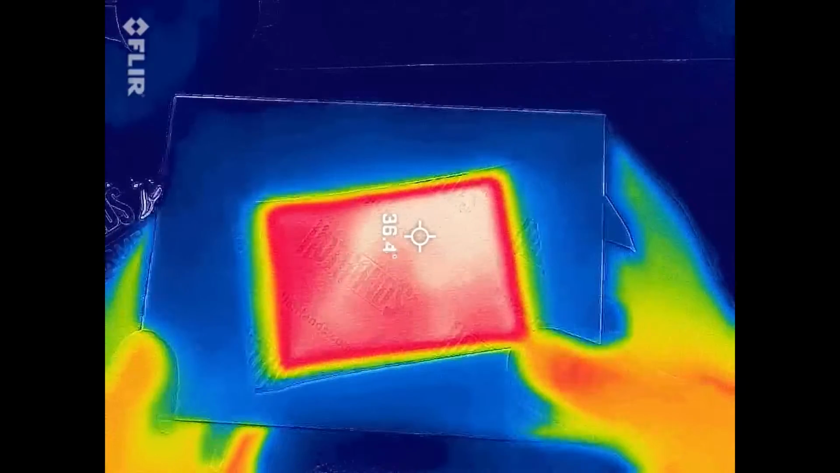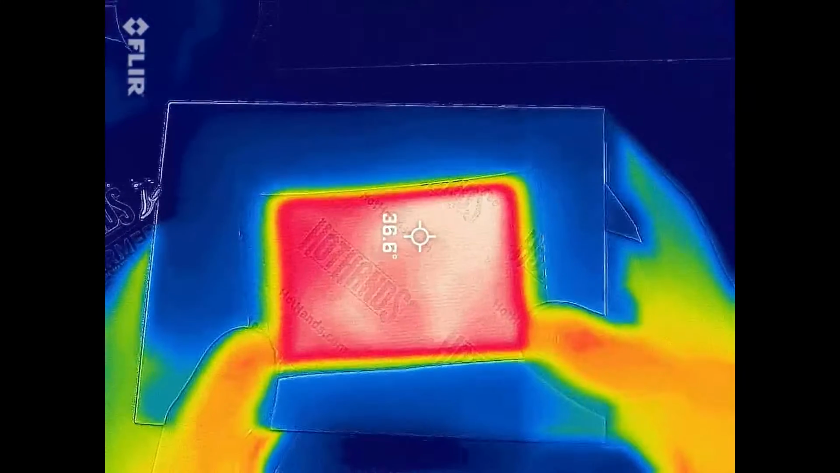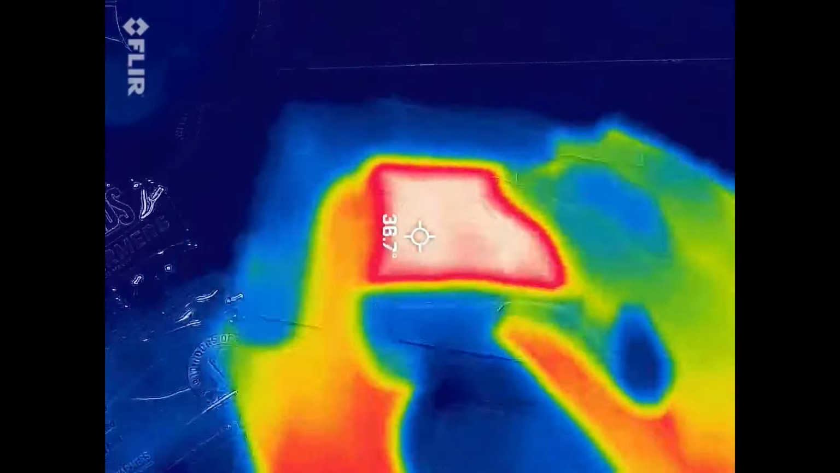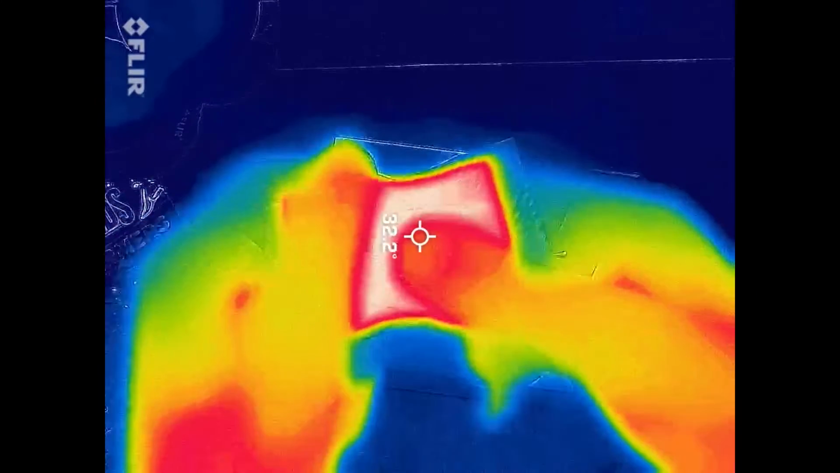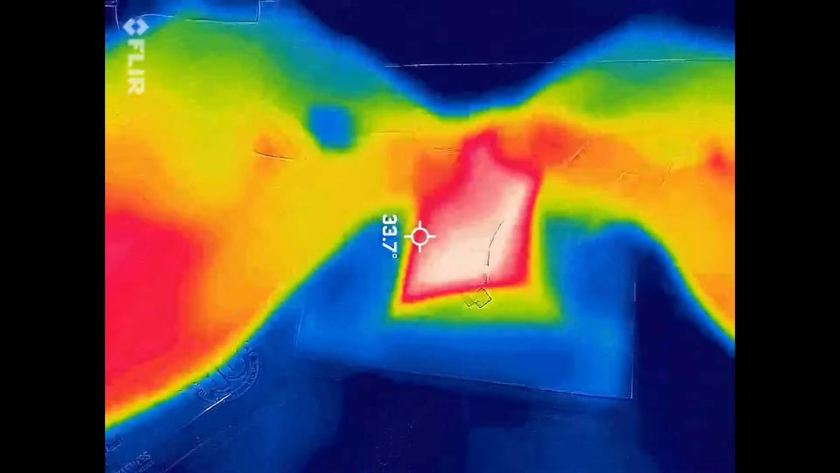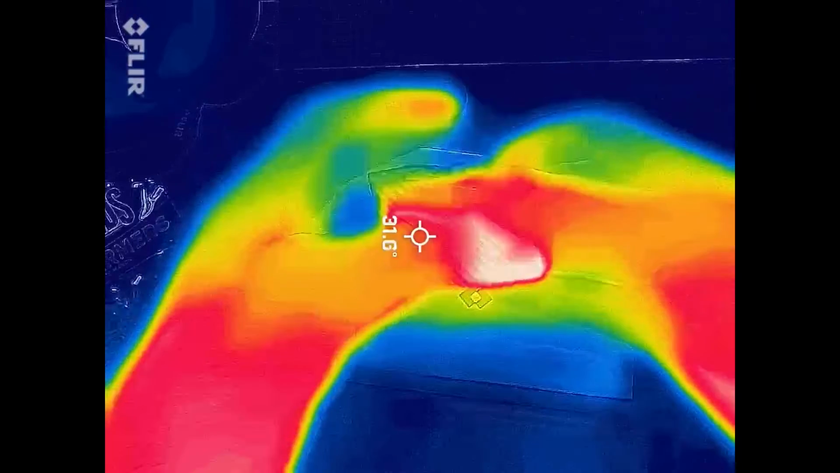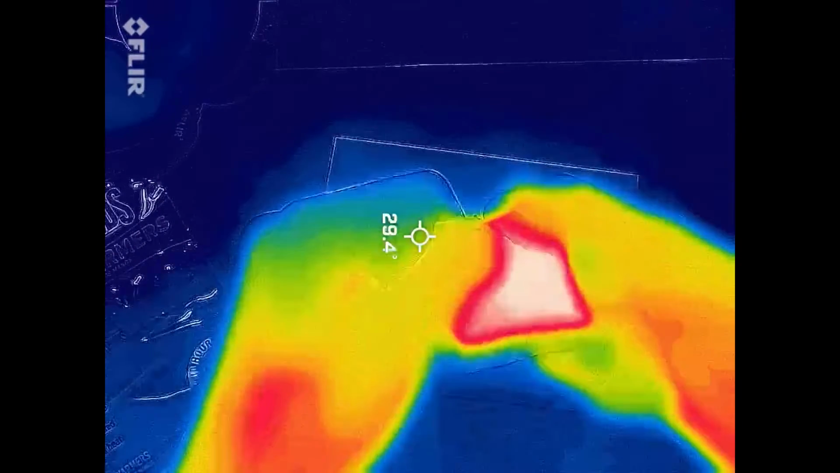36 degrees. 37, 38. Let's put it all in one corner and fold it over like that. Mix it up.